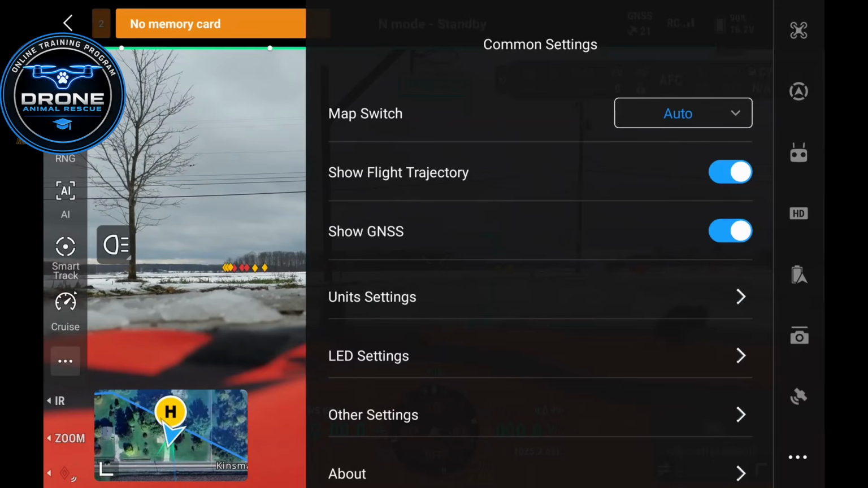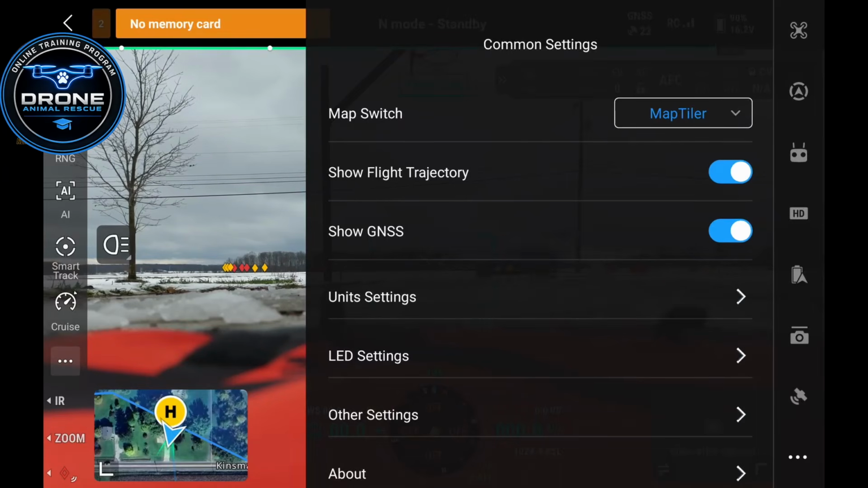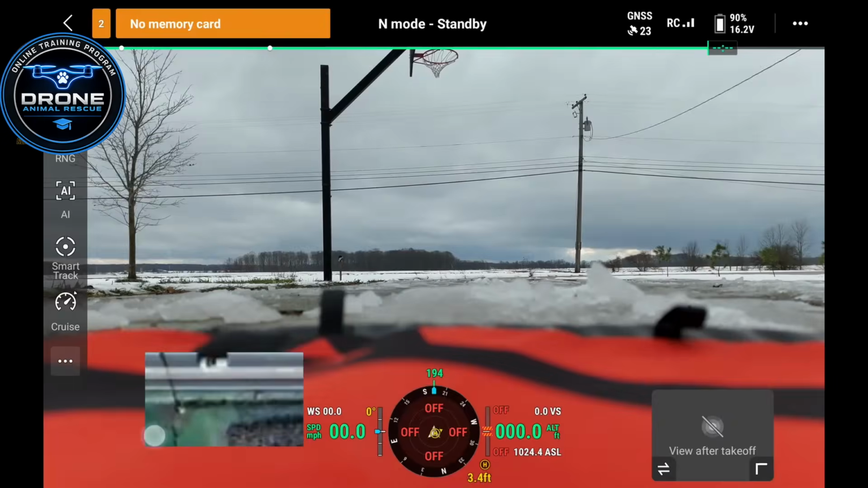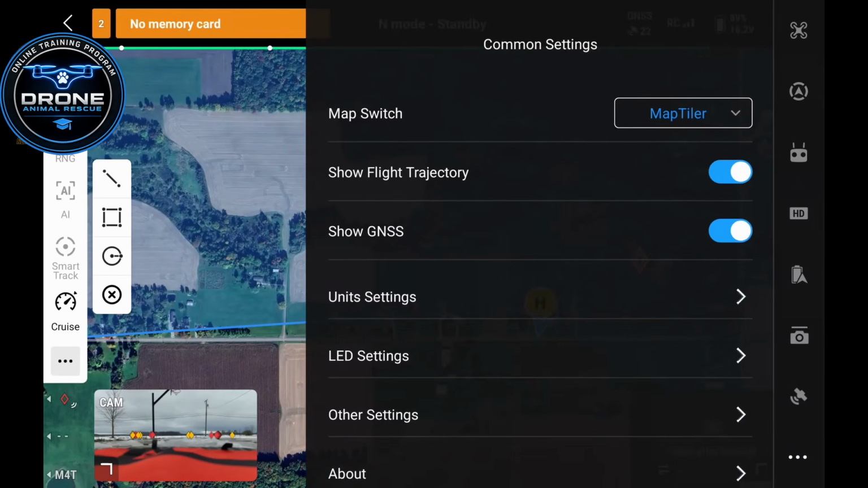Here to some common settings, you're going to find your map switch. Right now it's on auto. I like to use Maptilier. That's going to be a detailed satellite map that you see here. The show flight trajectory, that's going to be when you take off and you're flying a route. It's going to show you where you've flown. So you want to leave that on. Show GNSS, that's going to be your satellites up top. You want to leave that on.